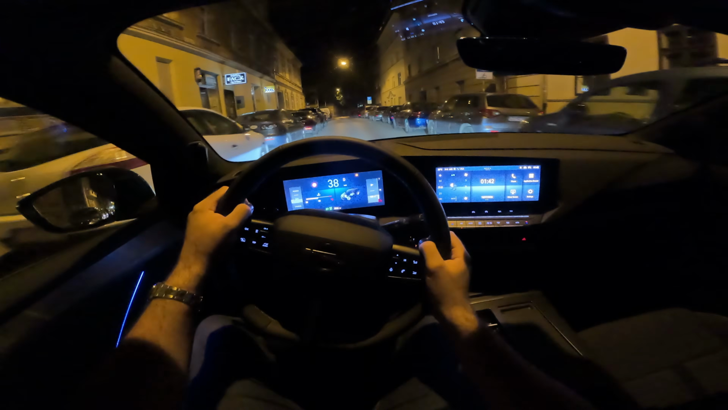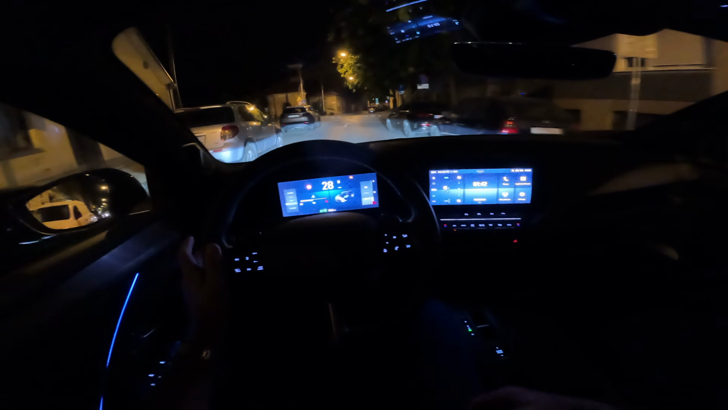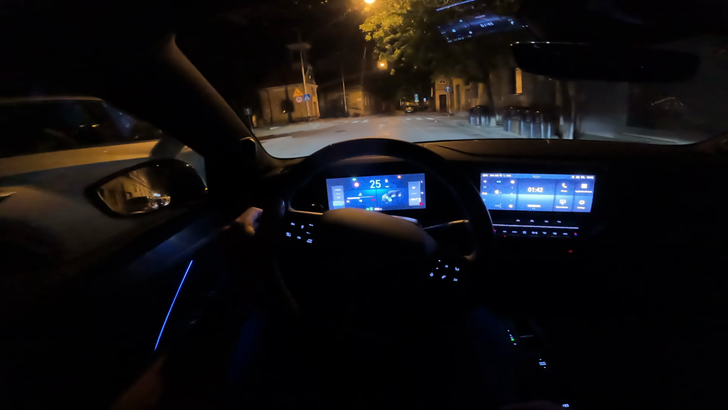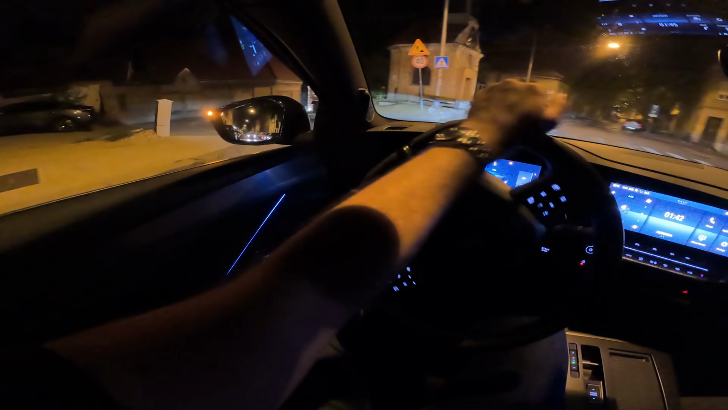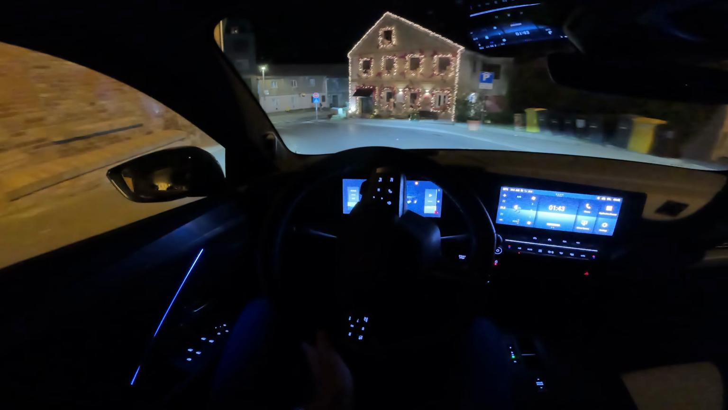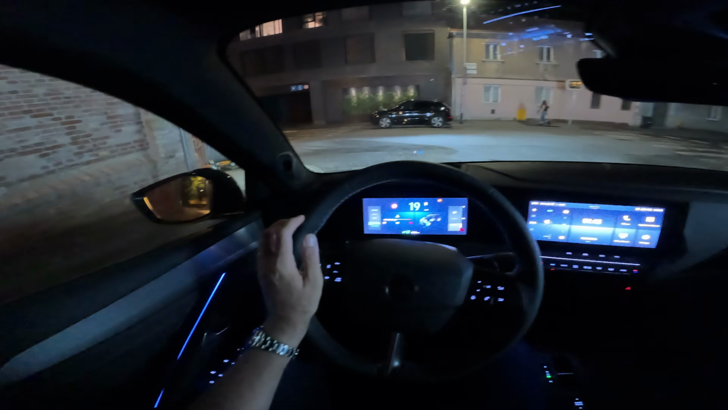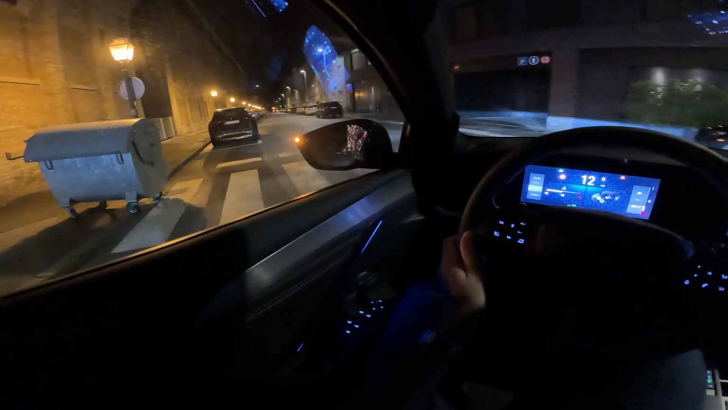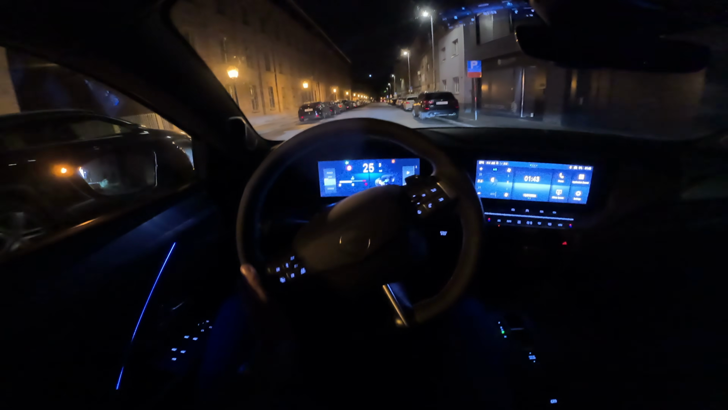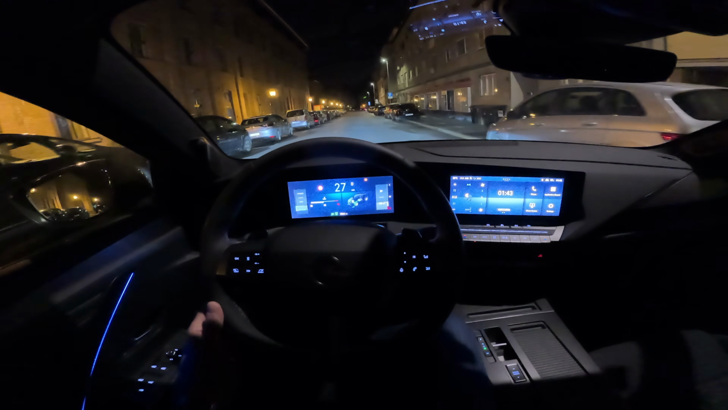And when you release the throttle, you do have some recuperation of energy, so the car is slowing down without you touching the brake. And there is no one pedal drive, but it is pretty pronounced. I will show you that right now. Alright, so now let's just release the throttle. And the car is slowing down, you see.